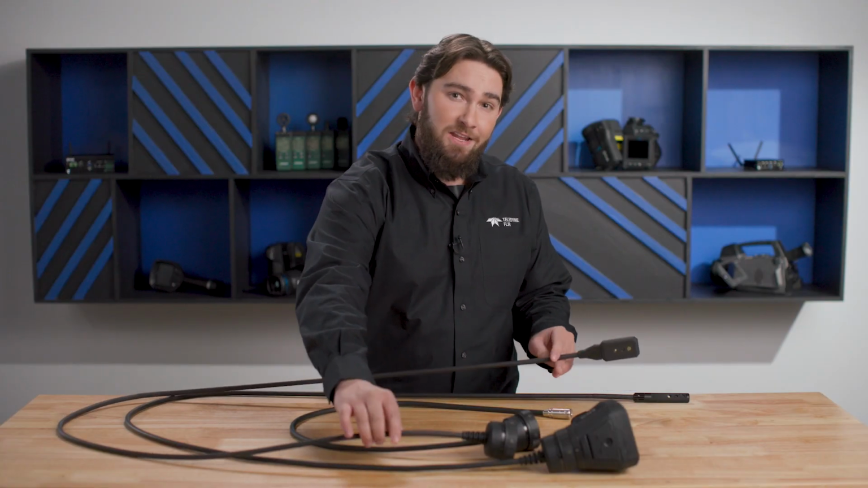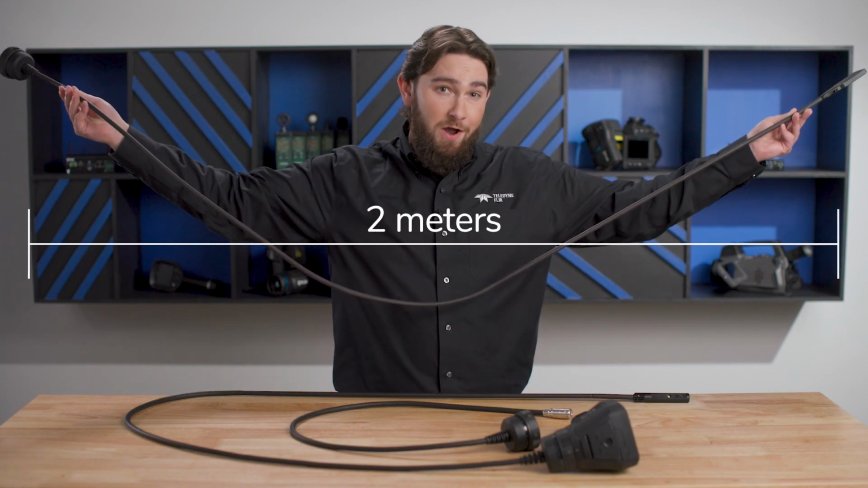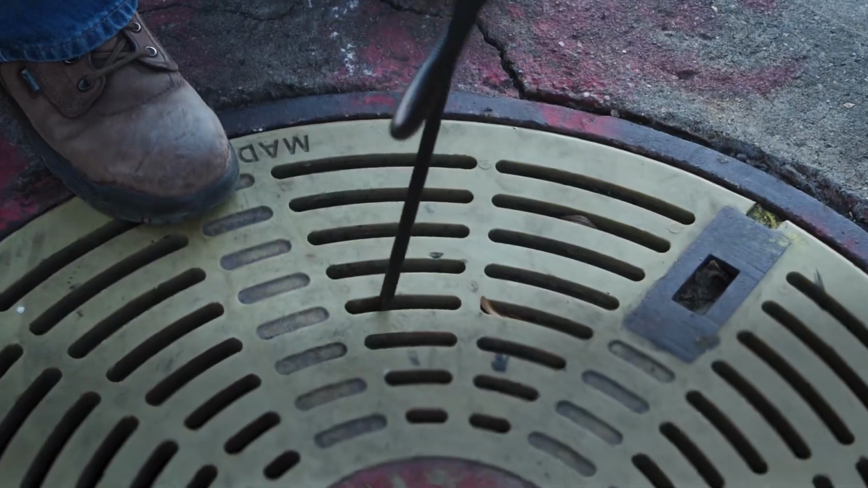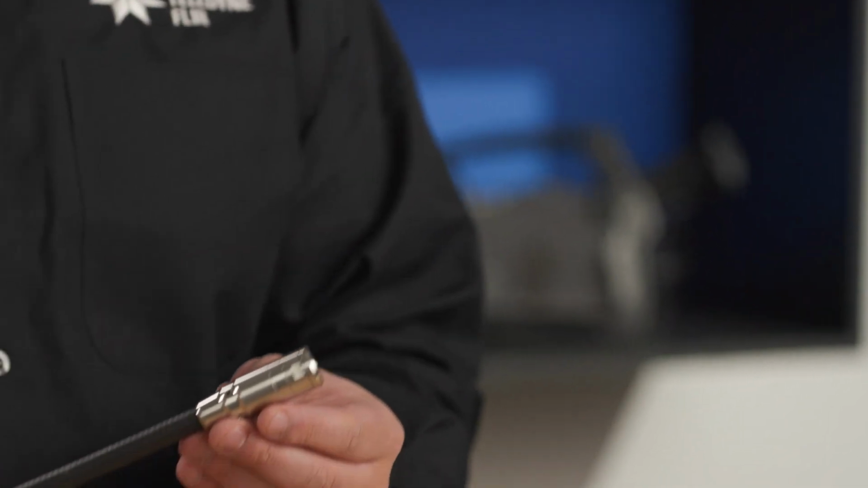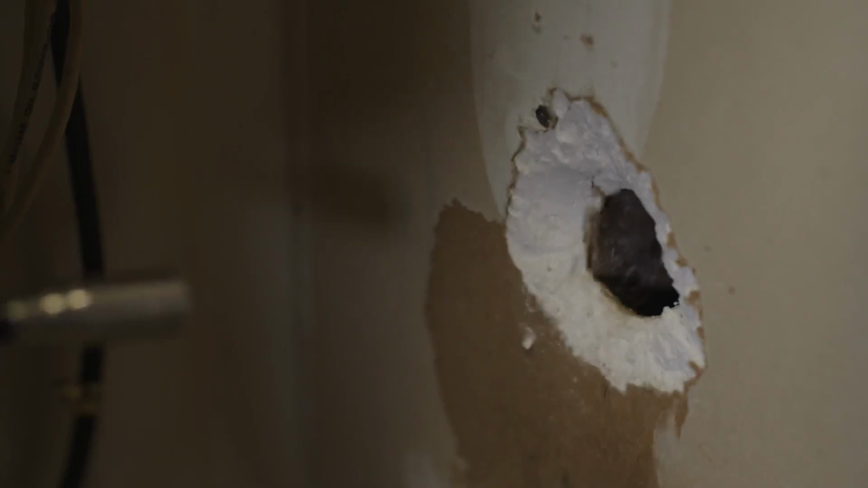The VS290-32 and the VS290-33 probes are 2 meters long, offering greater reach into areas that are difficult or dangerous to access, like underground utility vaults. The VS290-21, with its 1 meter probe and cylindrical tip, is perfectly suited for reaching into confined spaces like large motors or maneuvering into hard-to-reach areas like HVAC systems or within facility walls.